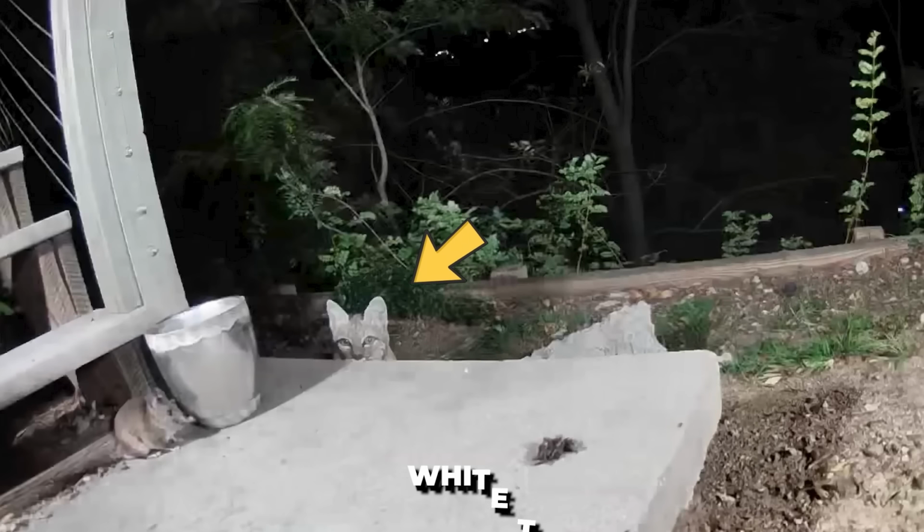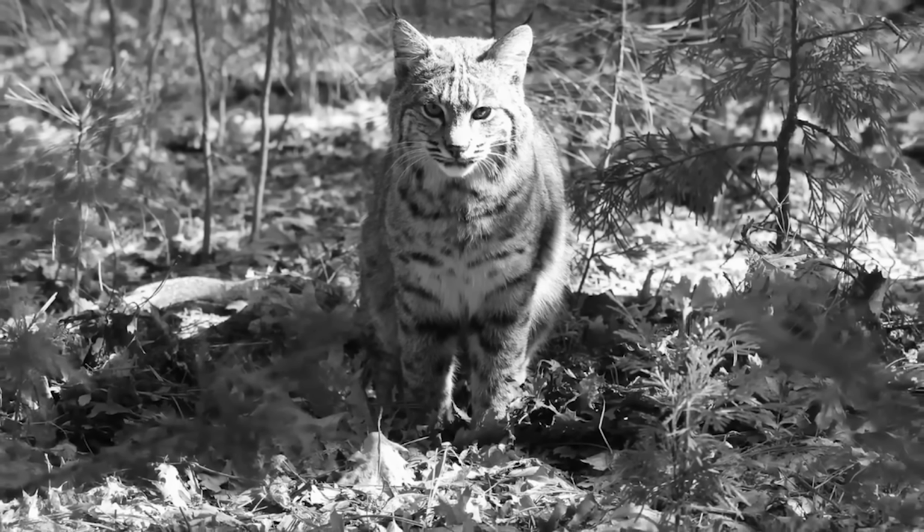Bobcat vs. rat. In a thrilling tale of hunter and hunted, a sneaky bobcat named White Tip had been stalking its target for months. The stage was set, the camera was rolling, and the suspense was building. The question on everyone's mind: would White Tip finally catch its elusive prey? The answer came in a heart-stopping moment.